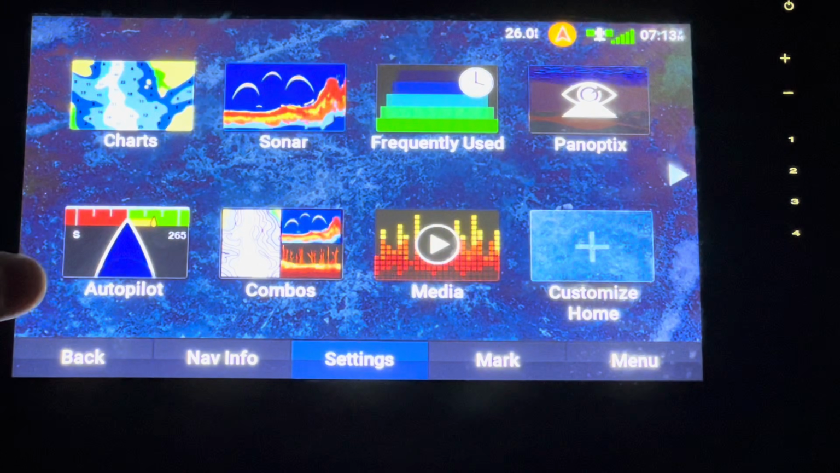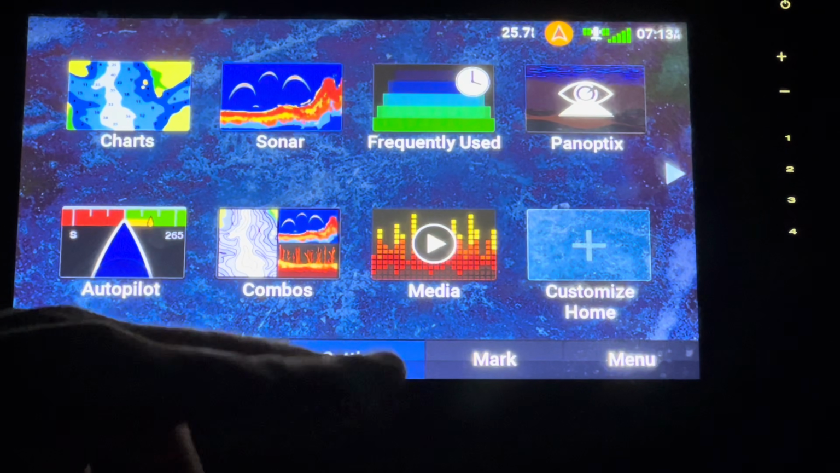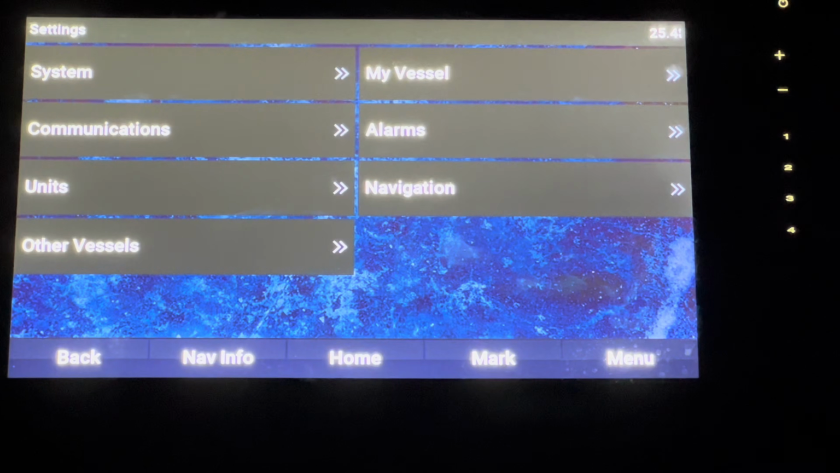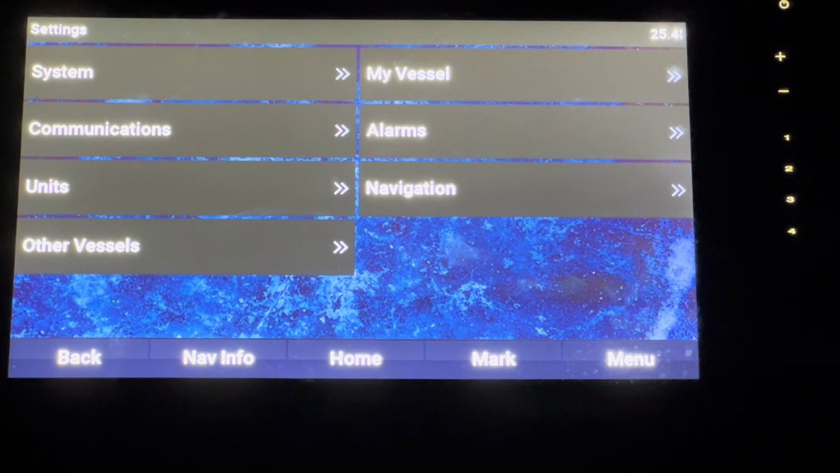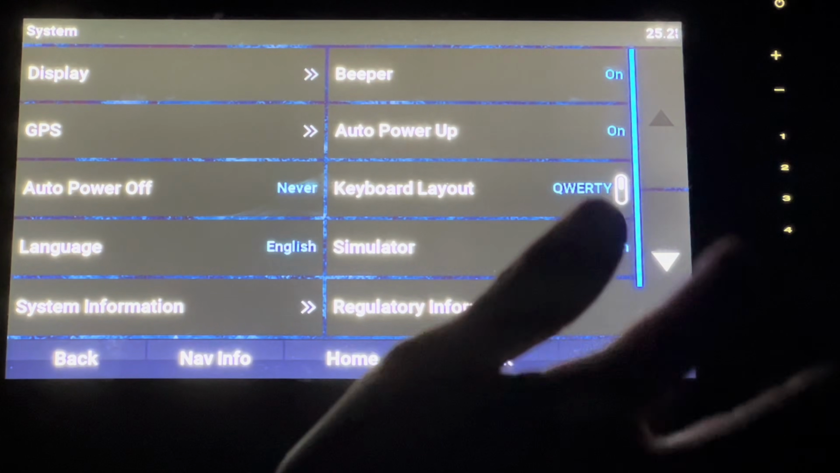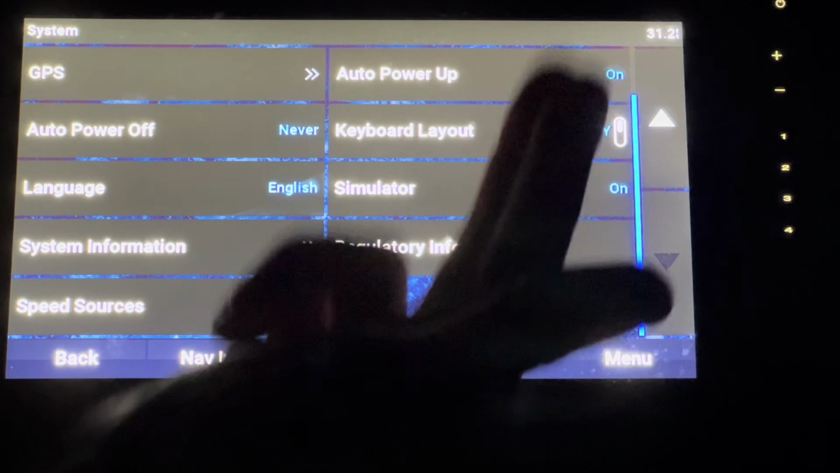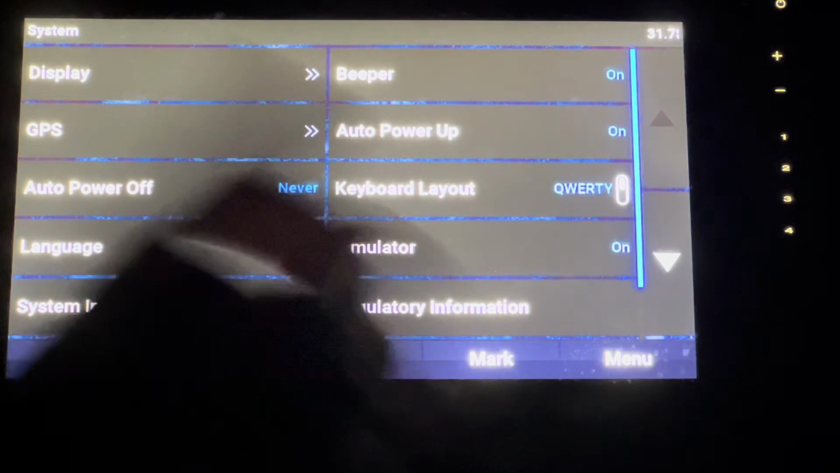So we're just going to go back to the main menu here. This is your main menu. So all these sections on the bottom are a ton of different things you can choose from. So I got settings here. This is where if you need to change anything, so system, you can change a lot of the functions of it. So I have the simulator mode on right now. This is where you find that. Language, auto power off, beeper, all those different things.